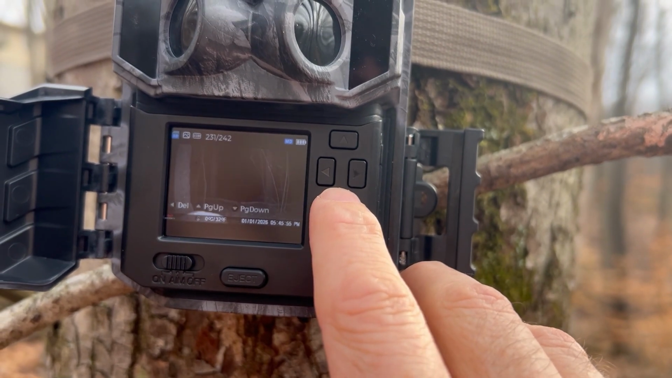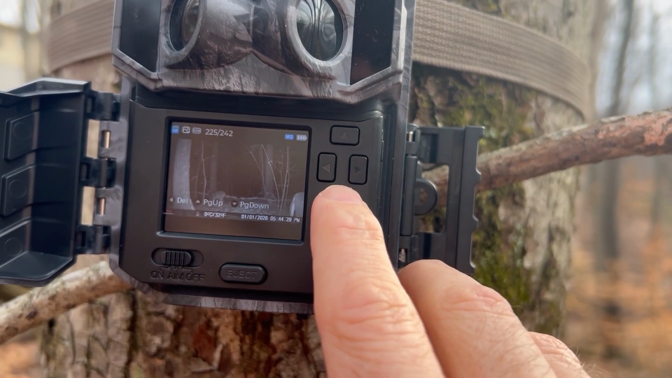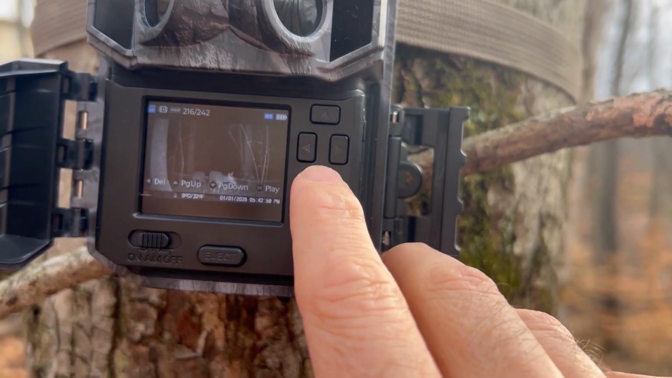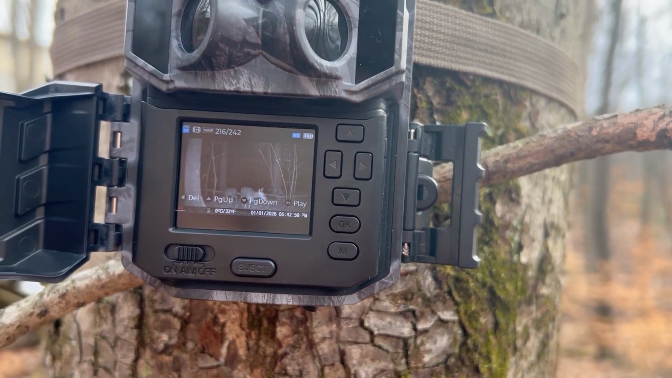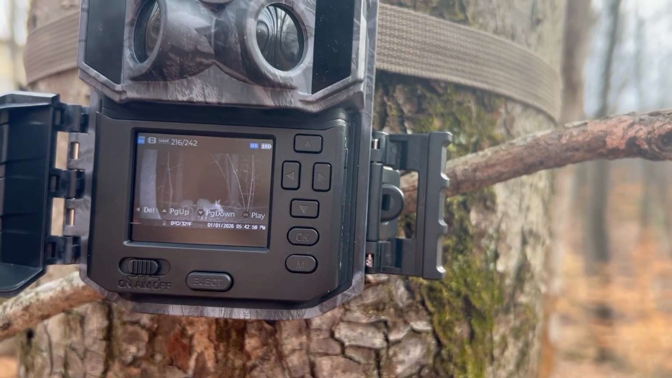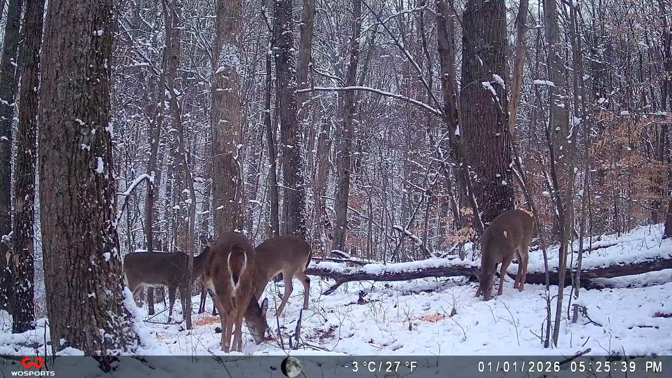See the squirrels. Here's some deer. So we're gonna get this up here and play some of these videos, but it looks like some pretty good videos. So I'm anxious to get this back up and see what we got. So stick with us.